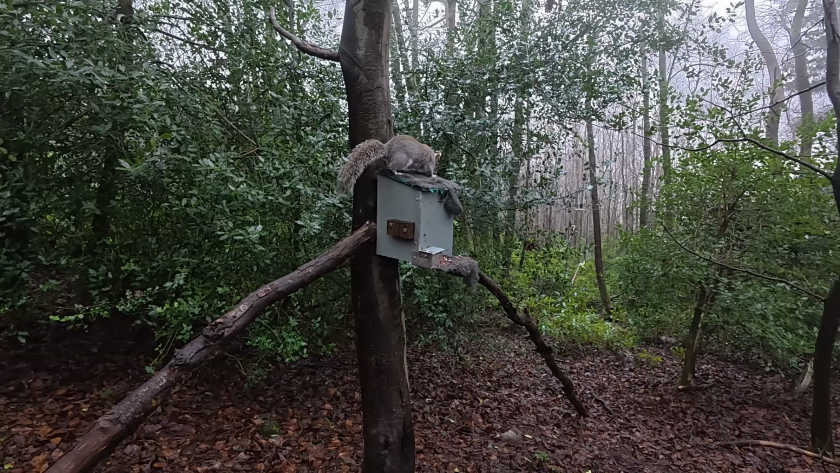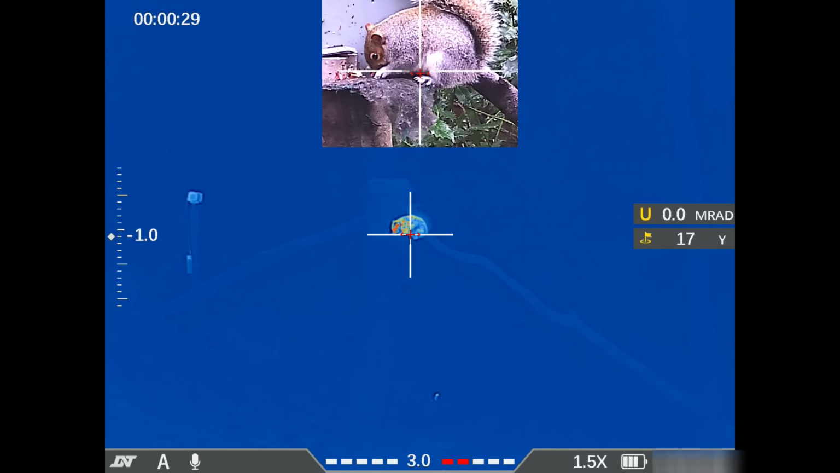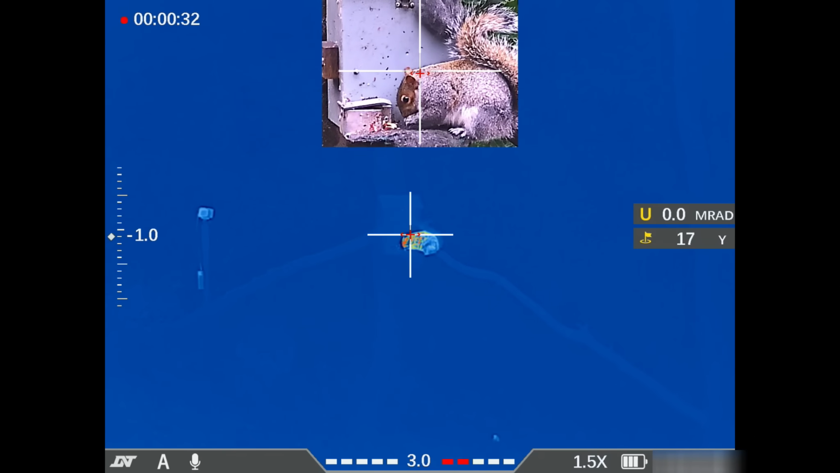Well, how wrong could I be? Straight after that, another squirrel has come in, and we are still in the first hour. And you've probably guessed that I'm actually having a little play with the Thermnight at the same time, going through its different thermal settings, just getting a feel for the scope. But so far, I'm certainly happy with it.